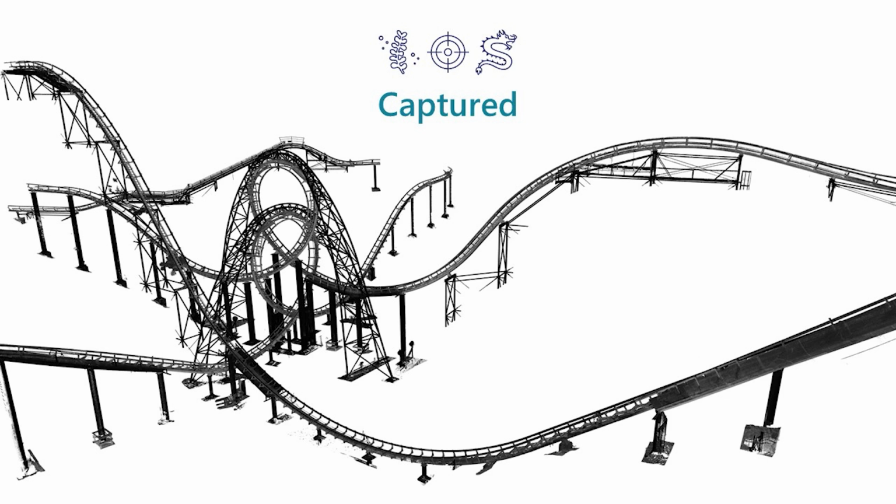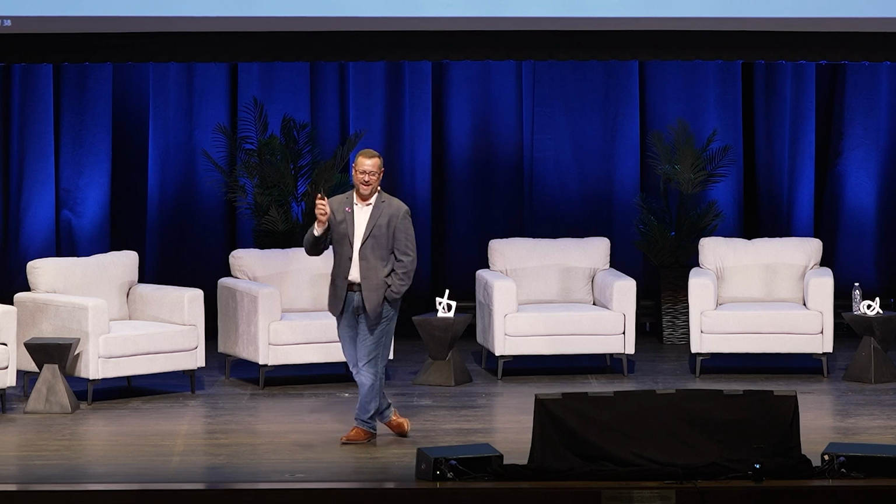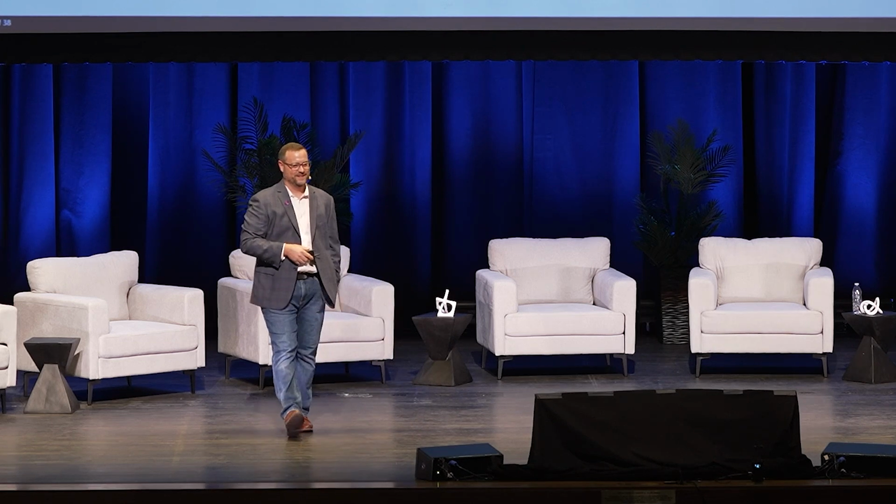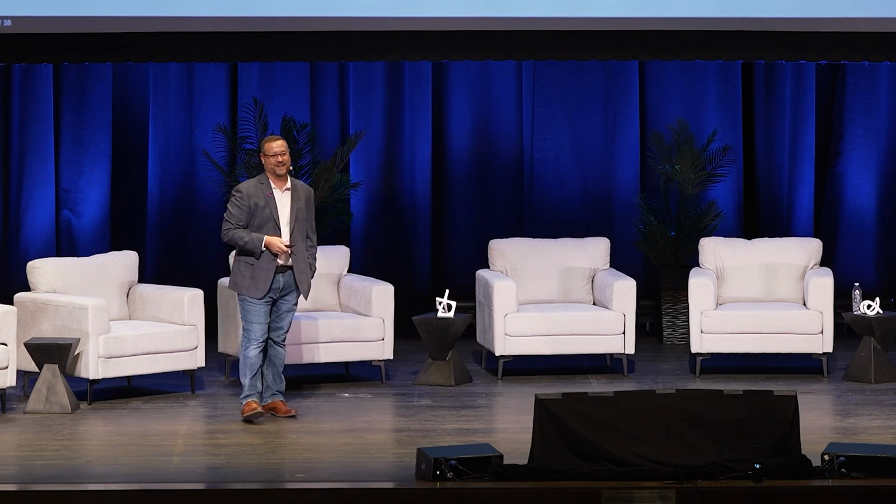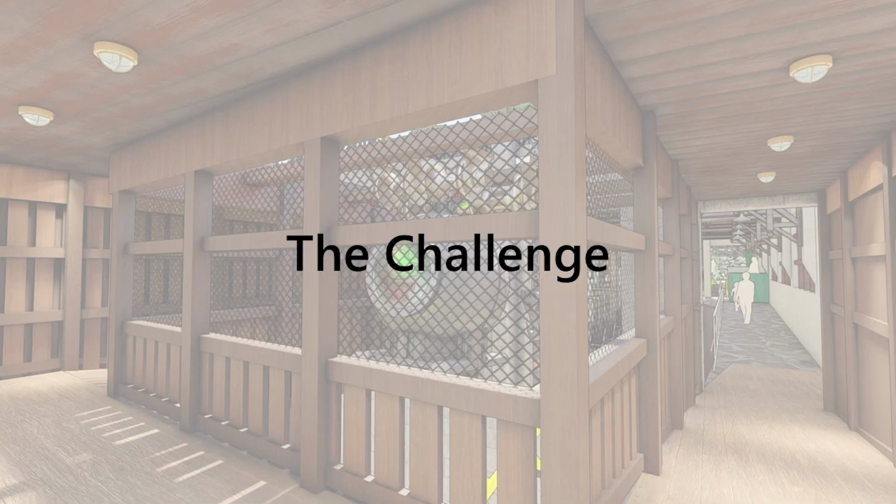As I'm standing here today, I can honestly say that my reality capture team are the only people in the entire world to capture the Loch Ness Monster. Many people have tried, most people never even saw her, but we got her.